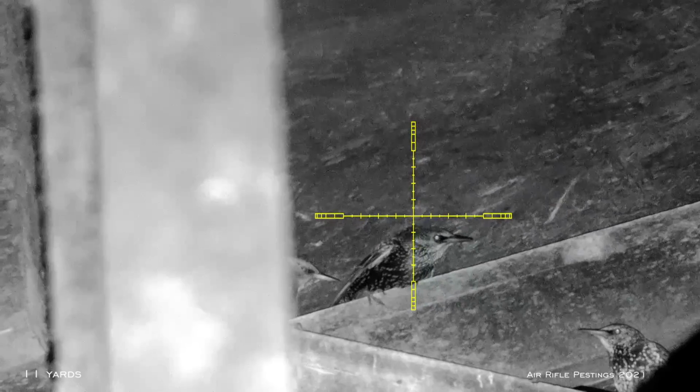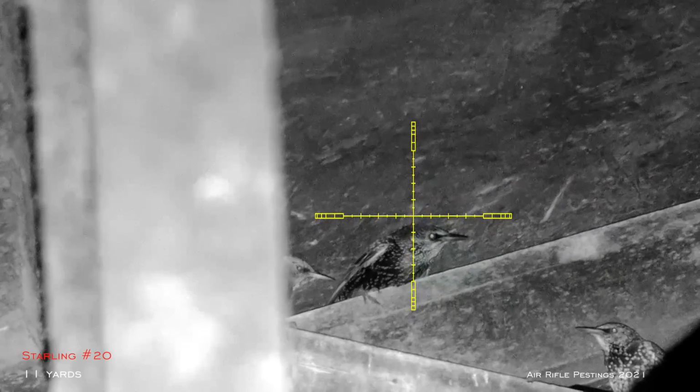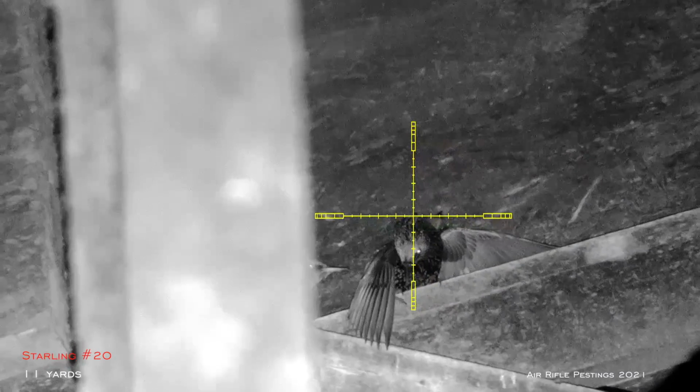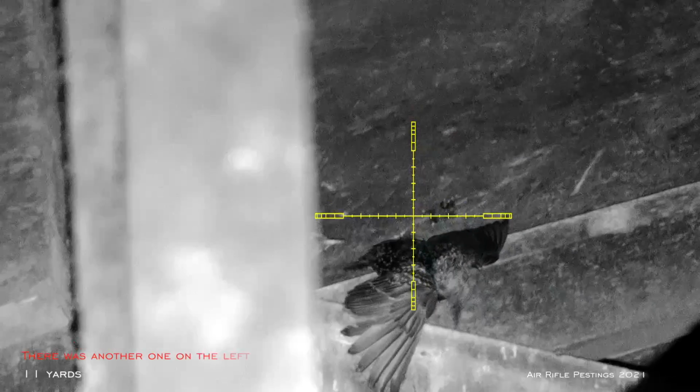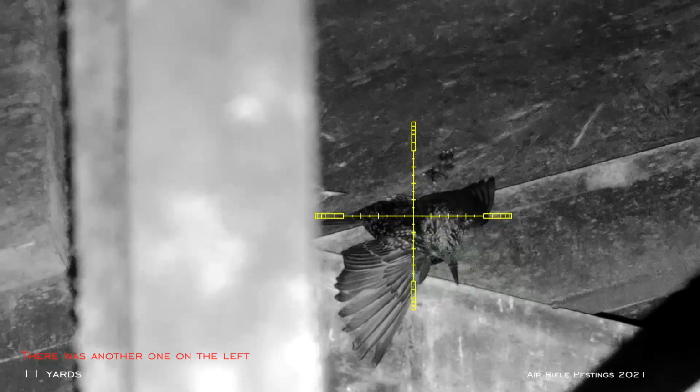I did my holdover and then a little bit more, just to allow for the elevation. And I tagged him right in the neck. He's pretty much dead instantly. And I can see in the peak of the other bird just sitting there. So I decided to slide over slightly so I can see that bird number 2.